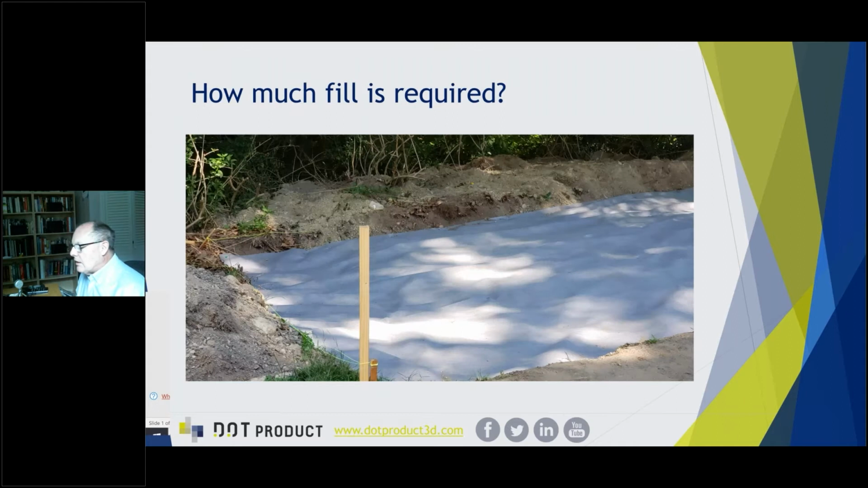This is what the result looked like. It was a hole in the ground, 15 feet wide, 25 feet long, and approximately 9 inches deep. And I have some architectural, or landscape, tarp over the top of it, and this is to prevent weeds from growing up through the gravel when it's covered up. So I needed to calculate how much fill, how much gravel, to order. And to do that, I scanned it.